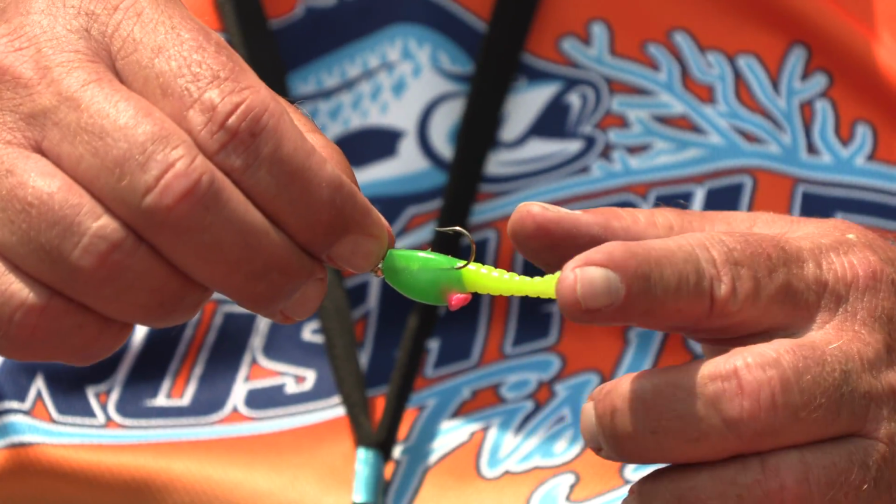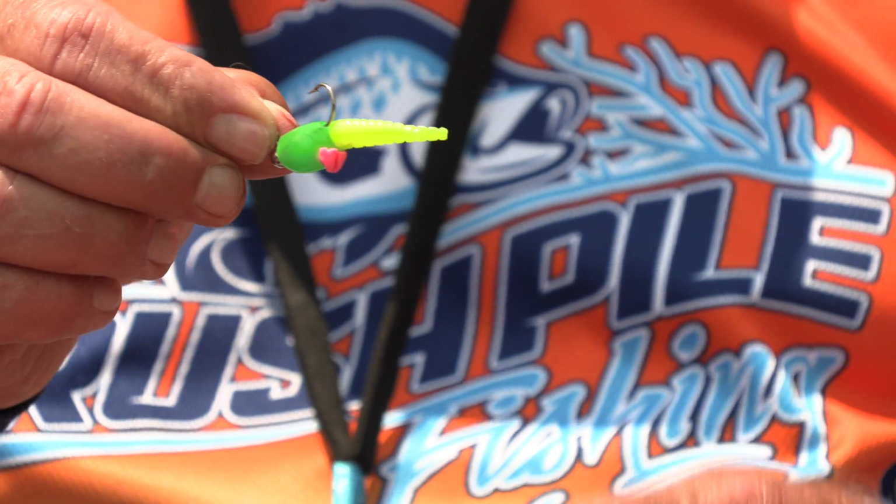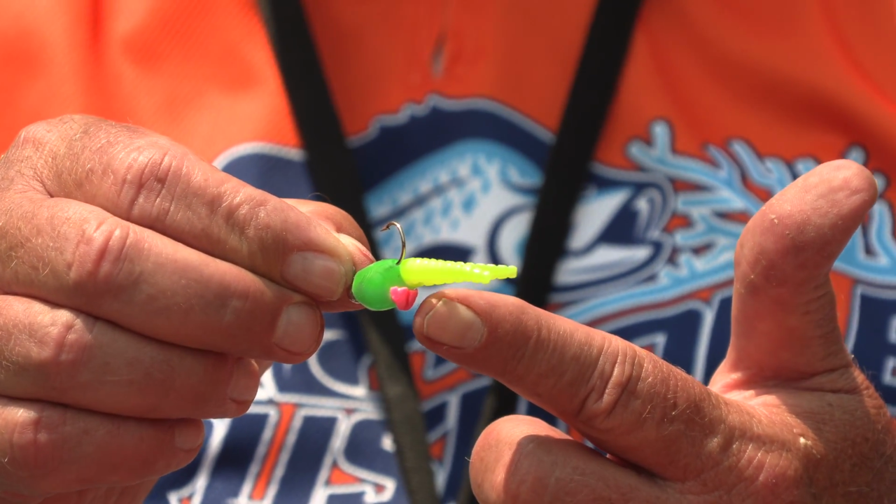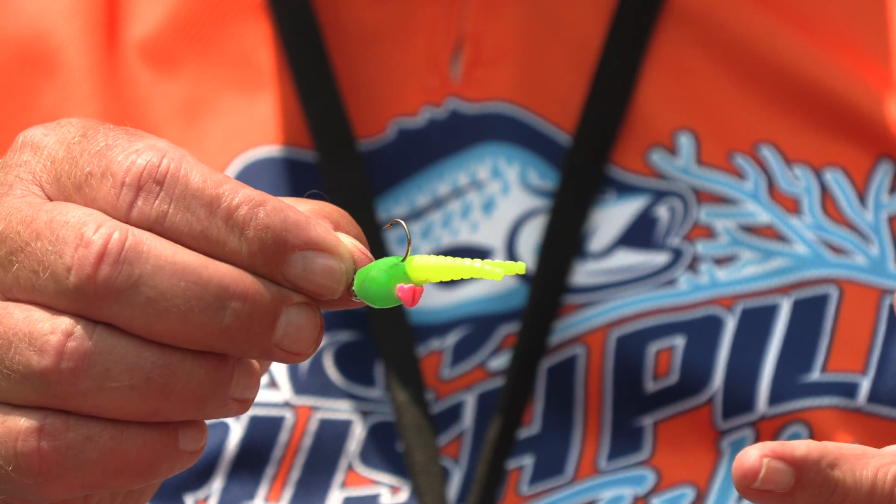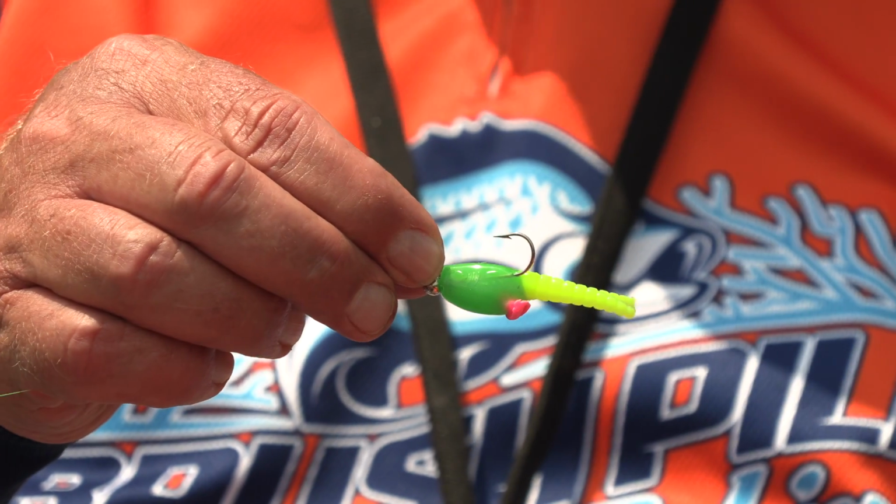Now, the big thing about this, it's got an insert that you can actually put one of the Slab Bites in. And speaking of which, you see the Slab Bite I have in, it's pink, brand new color. I've waited for this for a long time.